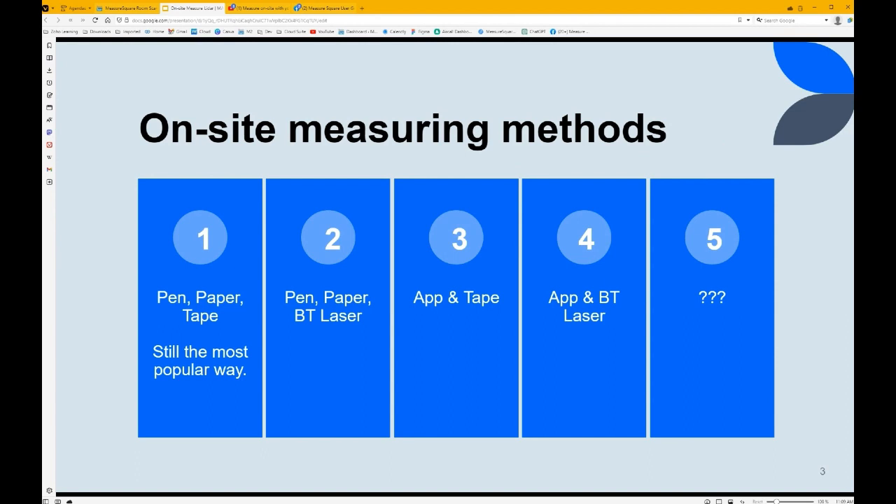Next step up from that, where we live most of the time, is an application like MeasureSquare Mobile or our Windows version, along with a Bluetooth laser that integrates with the software. This is the space we live in most of the time. It's one of the main solutions we offer that I assume most of the folks in here are familiar with or utilize themselves within the business.